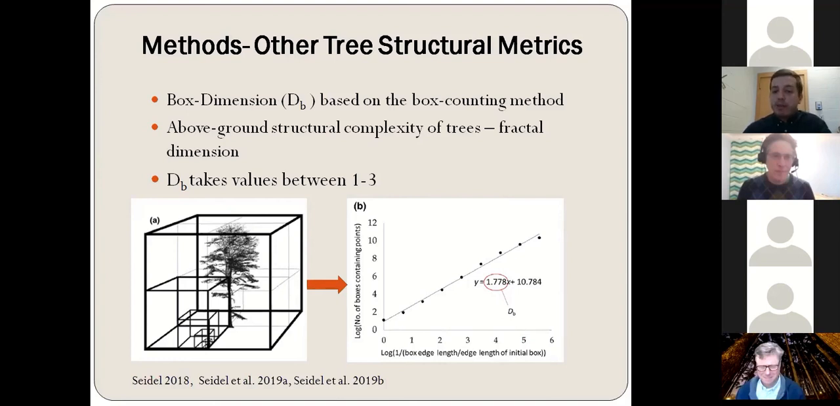So the box dimension is actually the slope of the regression line between the logarithm of the number of boxes that contain the points of a tree point cloud and the logarithm of the inverse of the box size divided by the edge length of the initial box that, as you see in the figure, captures the whole tree structure. The box dimension metric takes values between 1 and 3, and the higher the value of the box dimension, the higher the crown complexity of the tree and its fractal dimension.